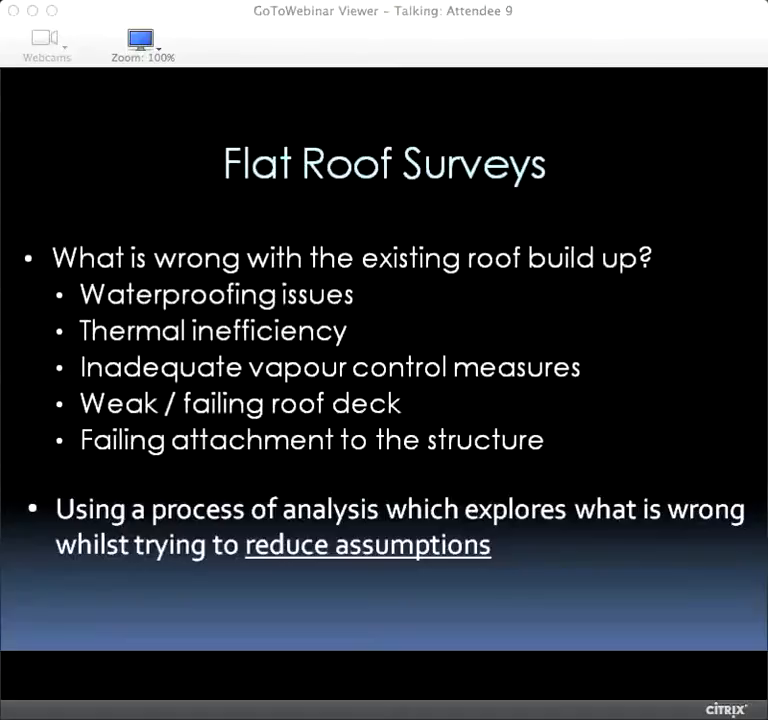That could be with the waterproofing itself. It could be with the insulation. As we're all aware, with the new Part L regulations, insulation thicknesses are ever increasing, and it means that the effects of cold bridging or condensation issues can be dramatically amplified because of the increased thermal efficiency of the flat roof. So that's something that we also look at quite closely.